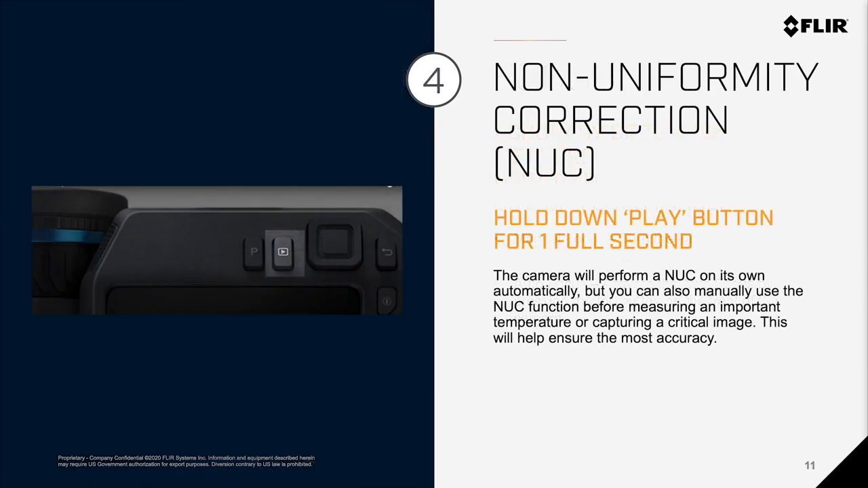Number 4. Non-uniformity correction. While the camera does perform this process on its own, sometimes you might want to be able to manually use the NUC function before measuring an important temperature or capturing a critical image. This is going to ensure that you get the best accuracy. All you need to do is simply hold down the play button for 1 full second.